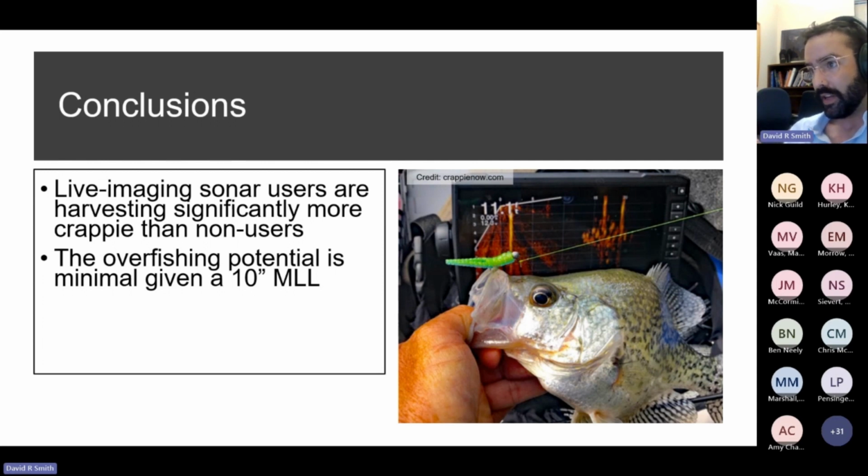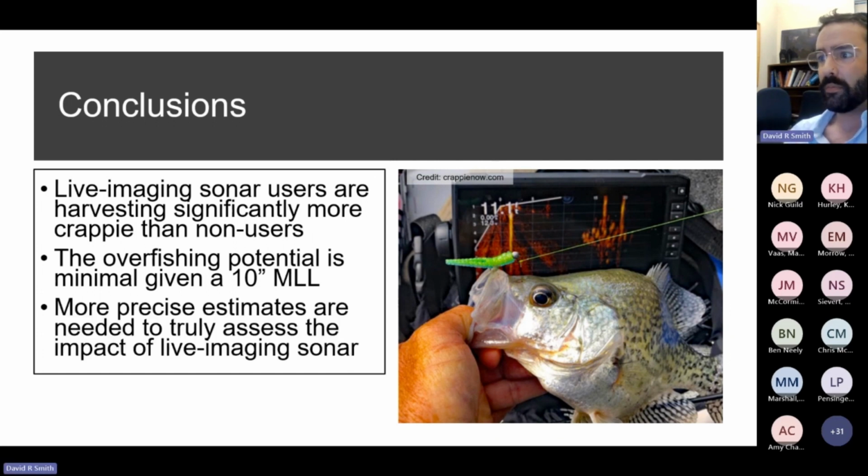However, when we run simulations without this 10-inch minimum length limit, it really changes the output of the age structured model. So it's important to put all these in context of that regulation and understand that we're going to observe different things where there might not be a minimum length limit, or there might be a 9-inch or 8-inch minimum length limit. And ultimately, more precise estimates are needed to truly assess the impact of live imaging sonar.